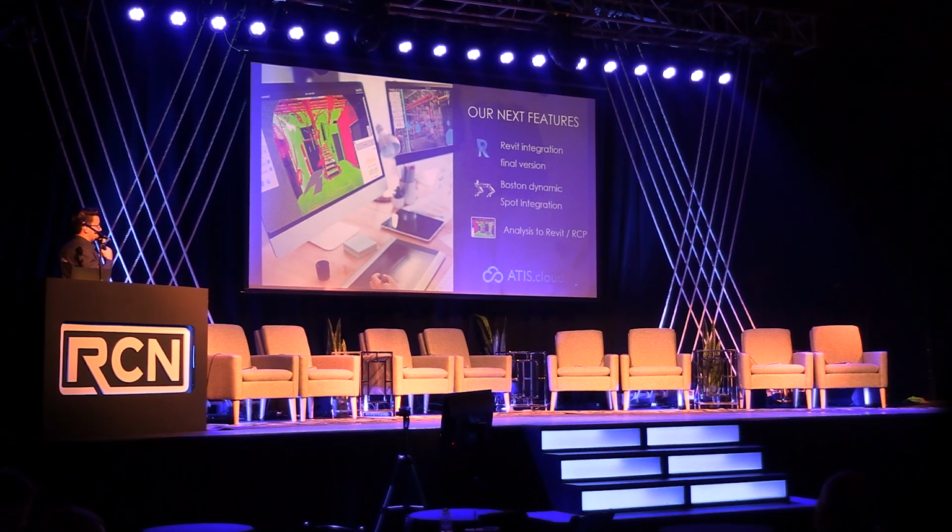What are our next steps? Our next features on Atis Cloud? So we are going to release the final version of the Revit integration, because it has been more than 5 months now that clients have been testing. Next, it will be the Boston Dynamics Spot integration, where we'll be able to schedule to capture the data automatically. Also, we'll be releasing the possibility to export the analysis of the BIM model with the point cloud directly to Recap or Revit.